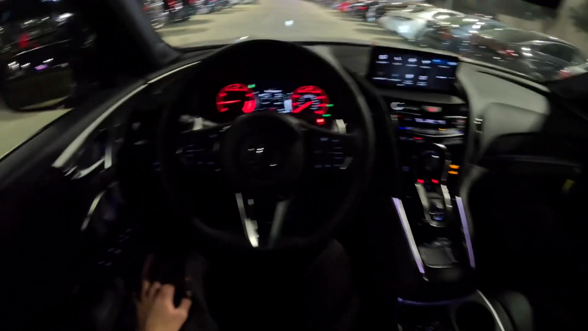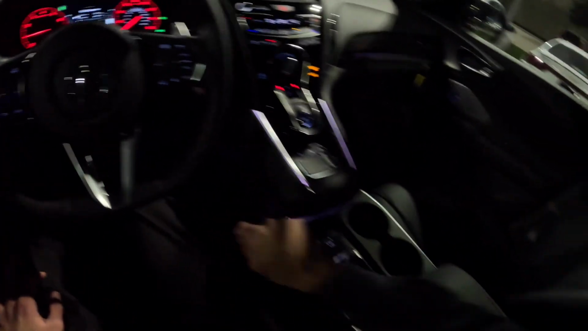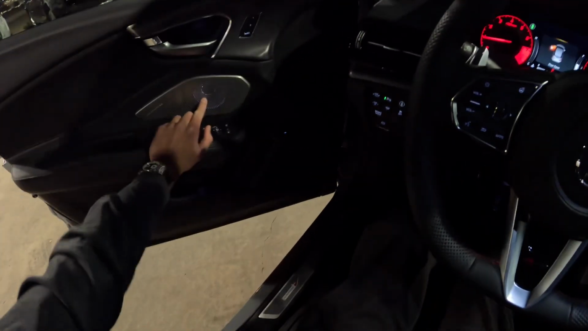And obviously you have the red backlit gauge cluster. You have a little bit of light over here in front of the wireless charging tray, and over there. I really love how the speakers look. Look how cool that looks. That's super premium. There's not that many cars that have light up speakers.